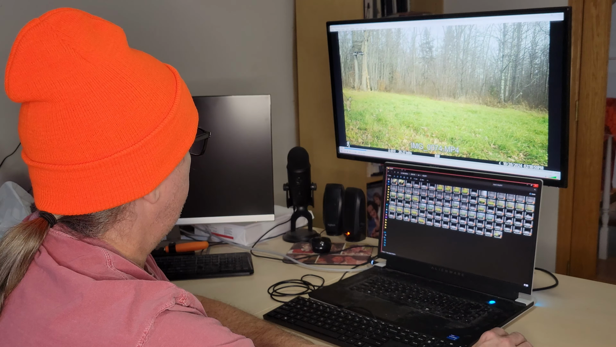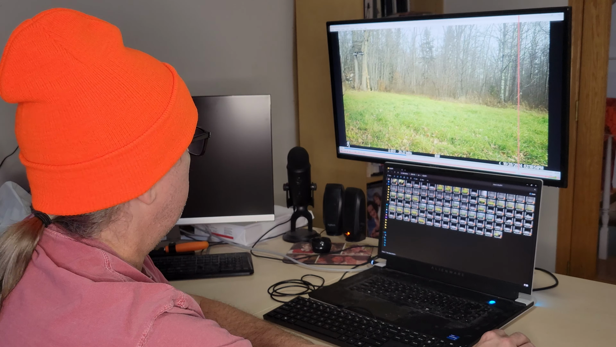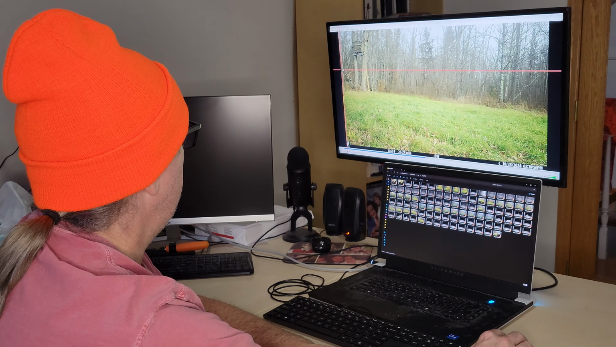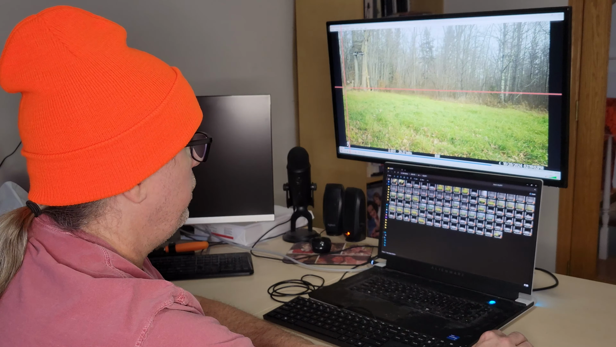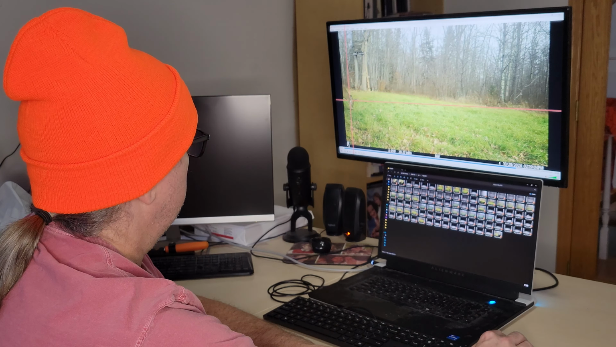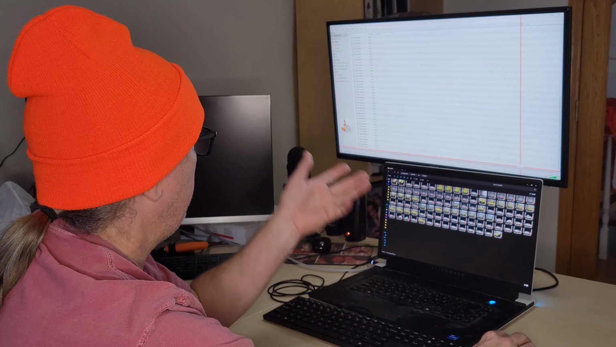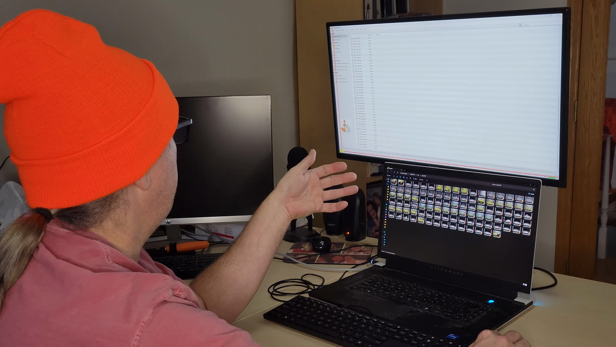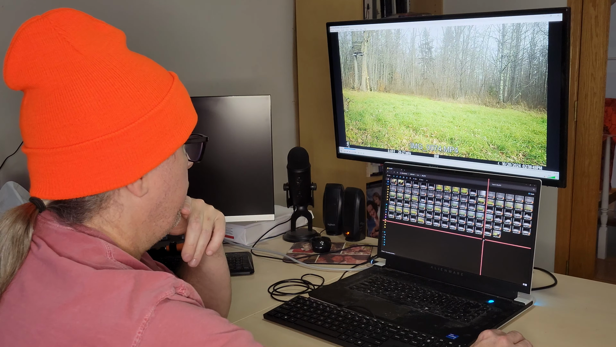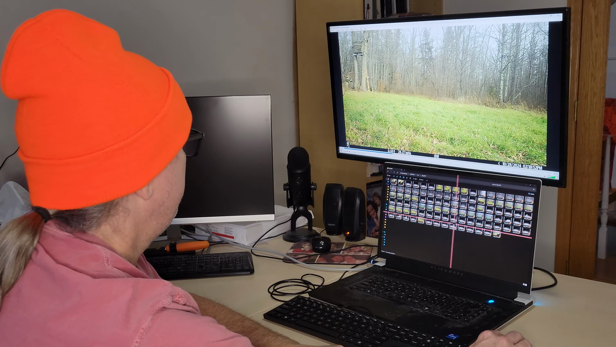This is a different buck on the 28th, and he appears to be a 6 point. I would say he's also a shooter. That was on the 28th, about 2 o'clock. I may or may not be in the stand at that point. Usually back in the stand about 3, but maybe this should change my opinion of it.